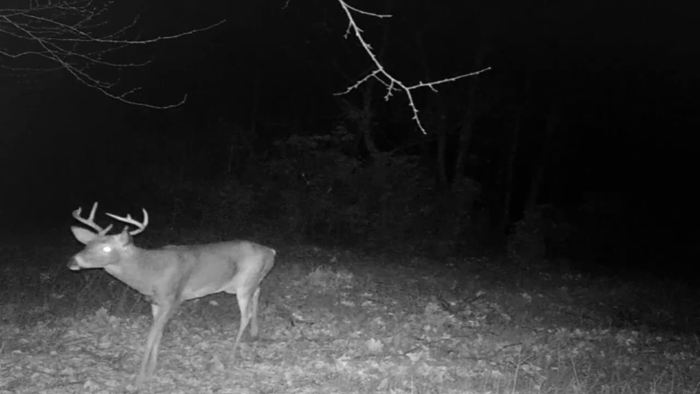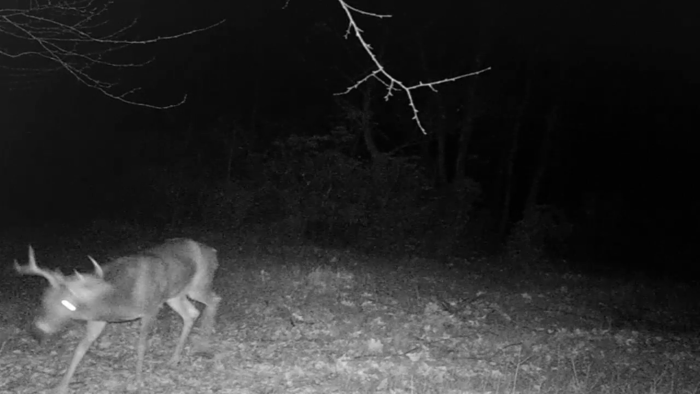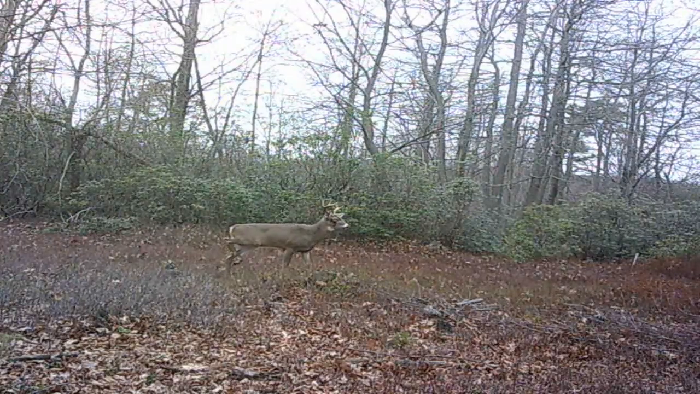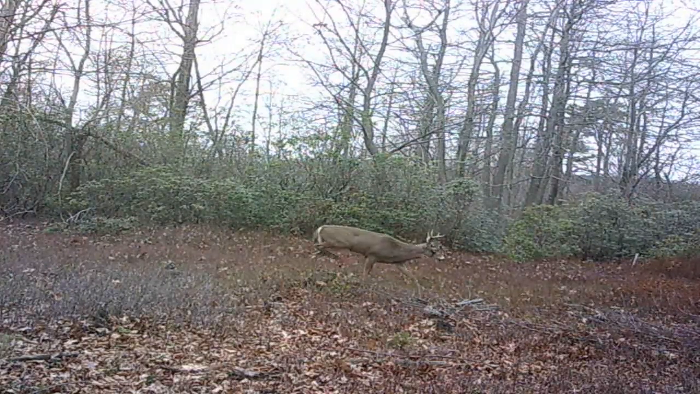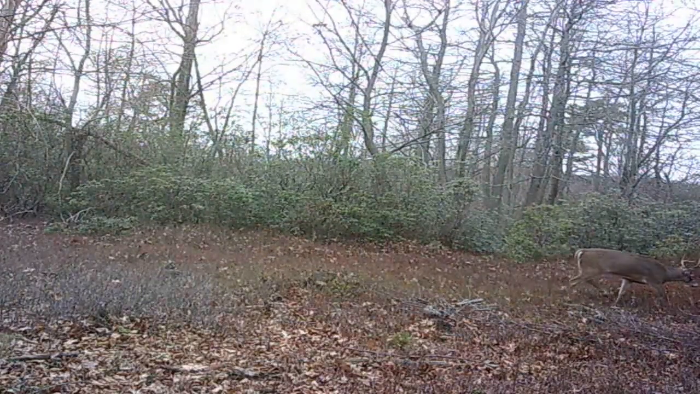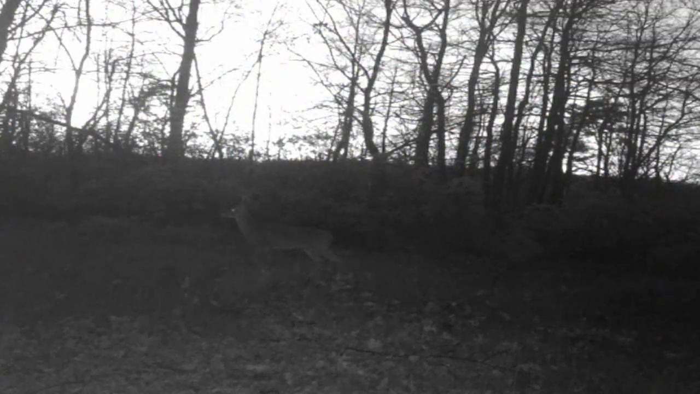And we had some deer traveling around at night here during our archery season, but as you've seen on the 2 or 3 videos before, my tree stand sits right back in behind this, and there wasn't very many deer at all through there, and there's one in here in the daylight.